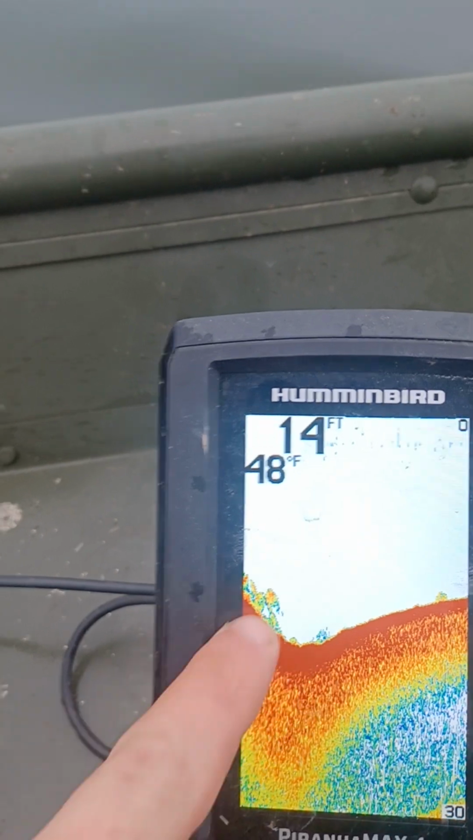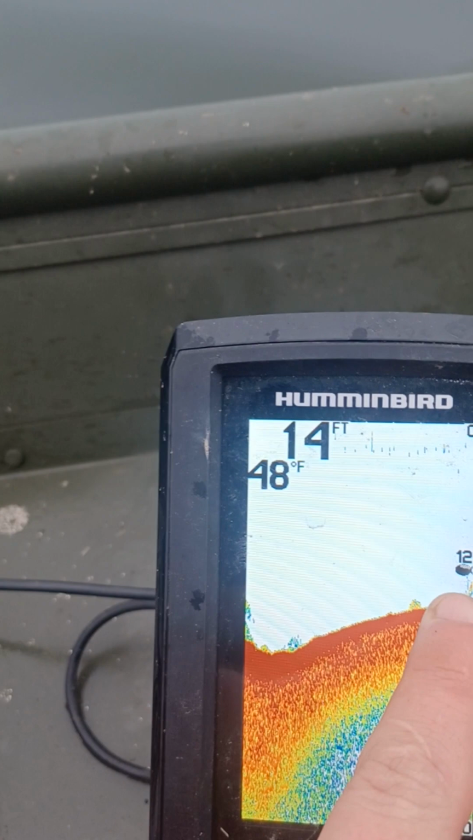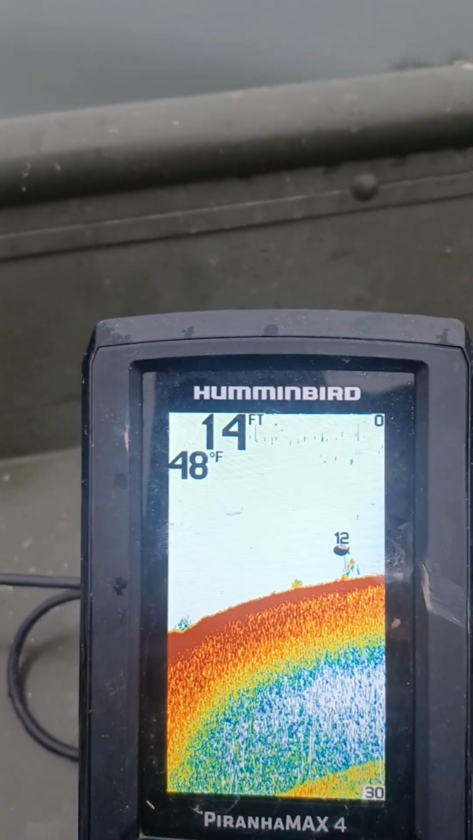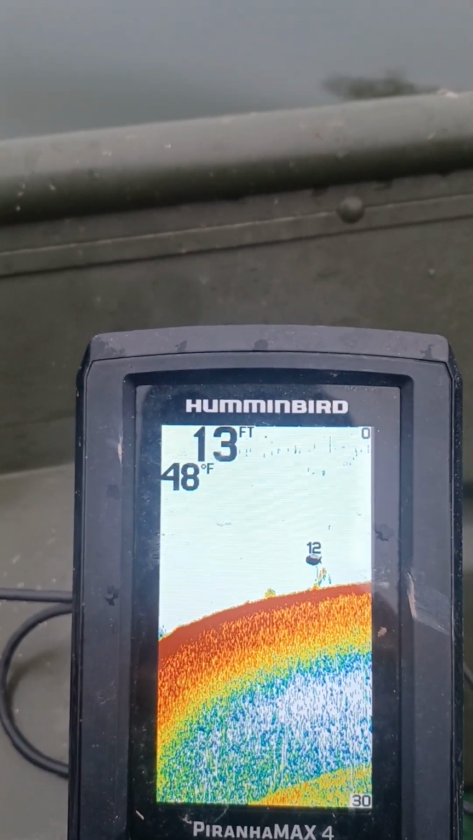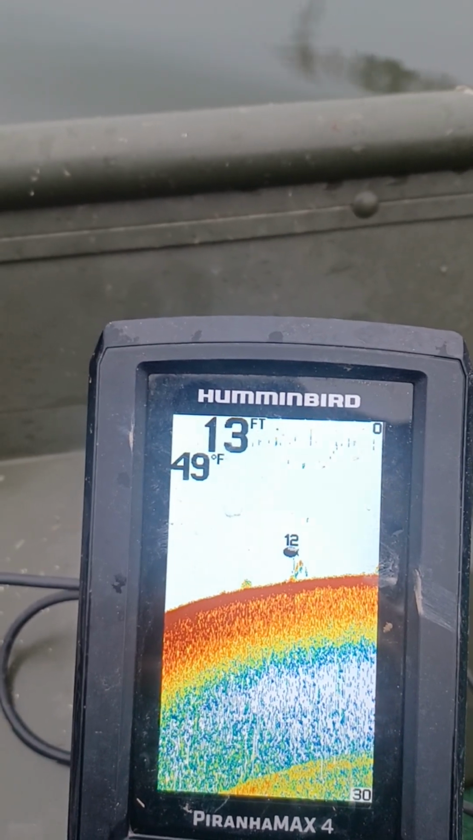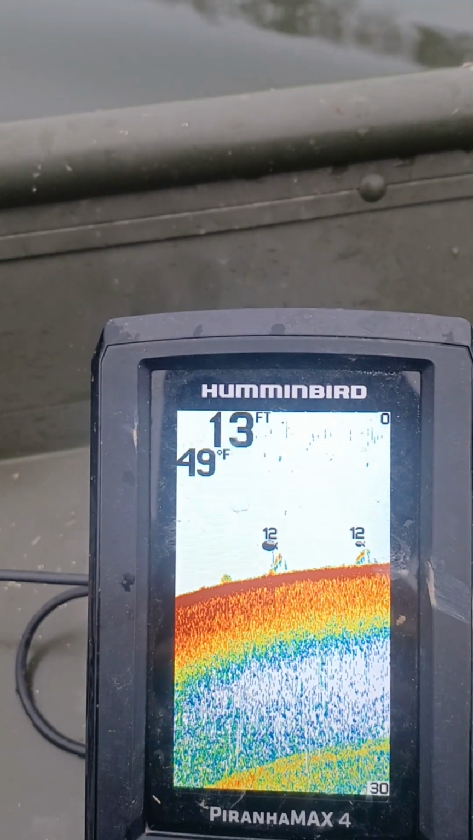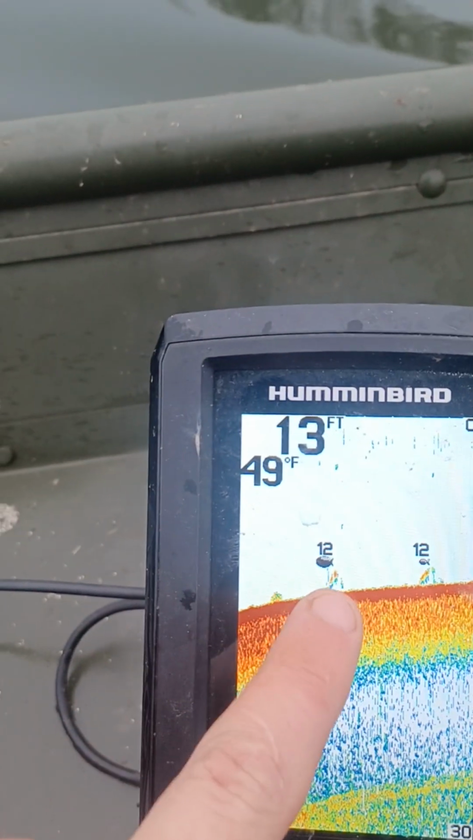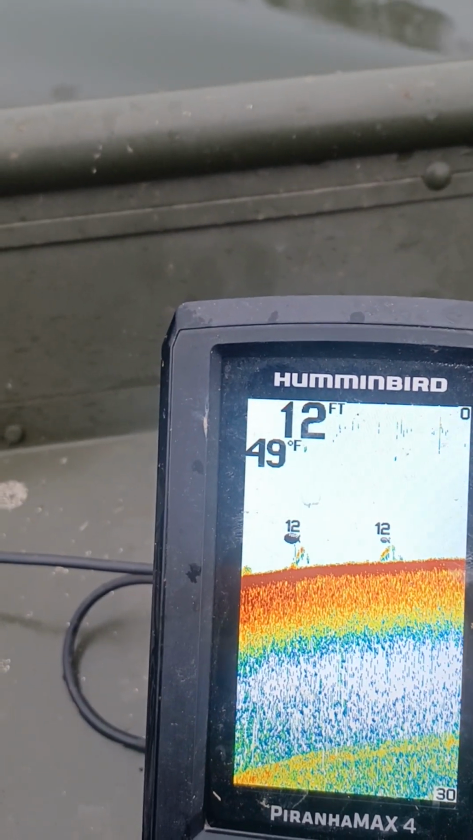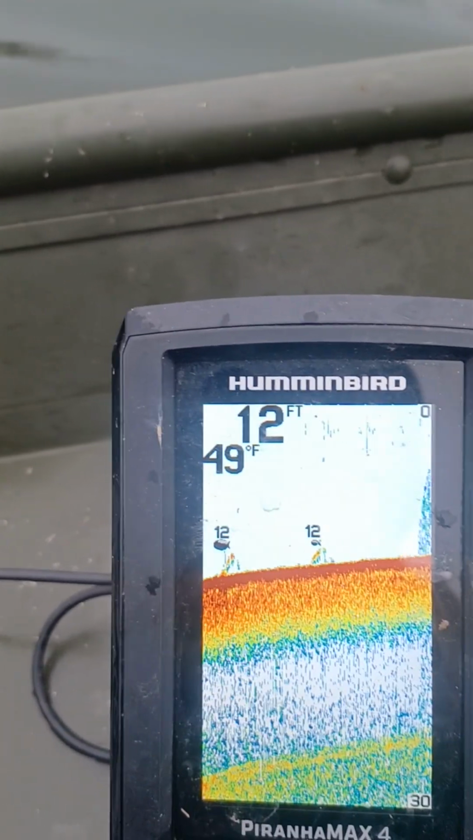If you see any type of change, so there's a drop off right here, and we're coming back up on this ledge, and see right there, there's a fish hanging out on that ledge. So that's what you want to look for. Any type of change on your depth finder, you want to fish it if you have time. Okay, there's another fish right here, and a little bit of shad below them. Not too big of balls of shad, just little ones.